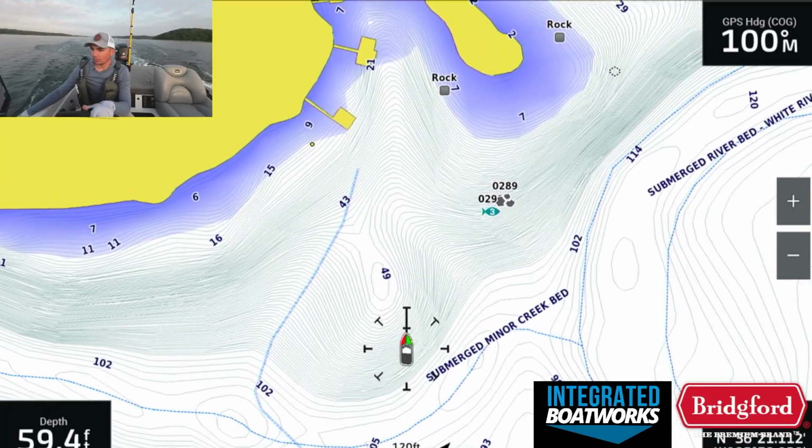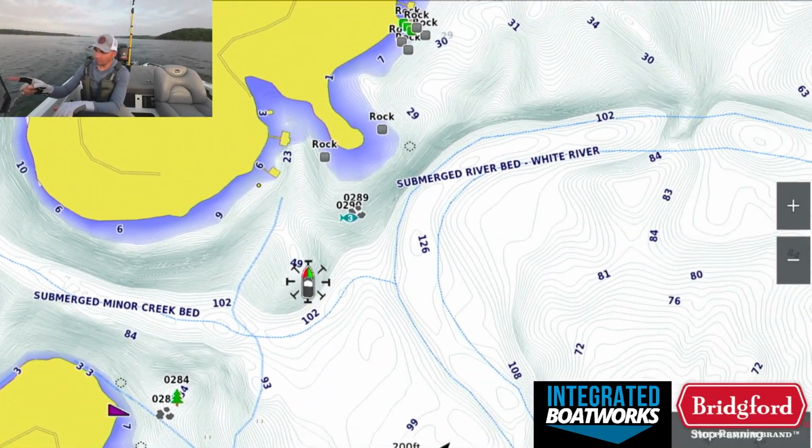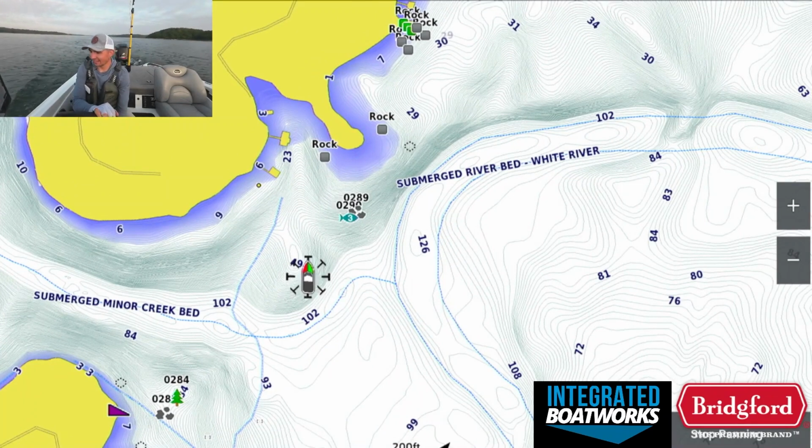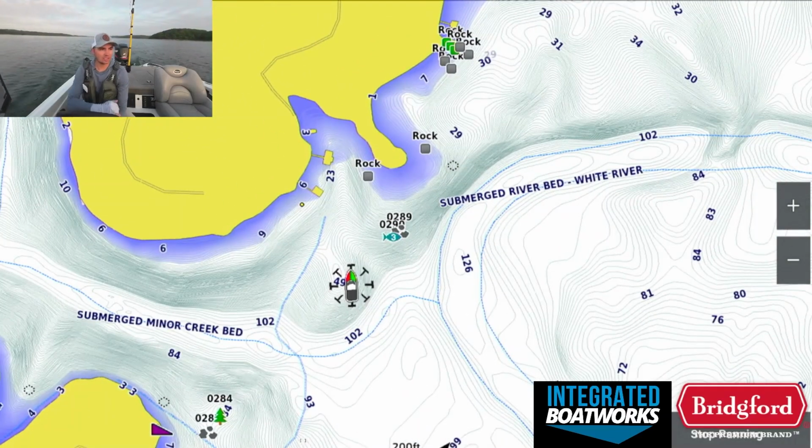Okay, here we are, another pretty obvious spot. We just have a main lake point with a main river channel swinging up against it. We're not fishing anything super complicated, and honestly on Beaver, I don't normally fish anything that complicated, because a lot of times these spots are very timing oriented and conditions oriented.